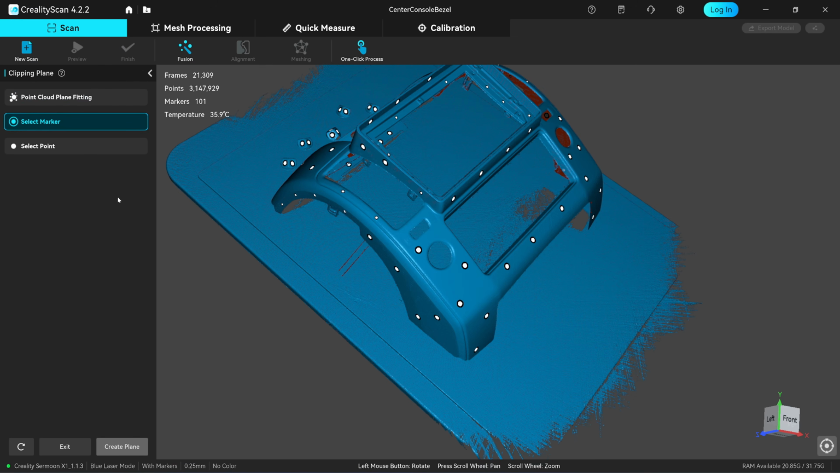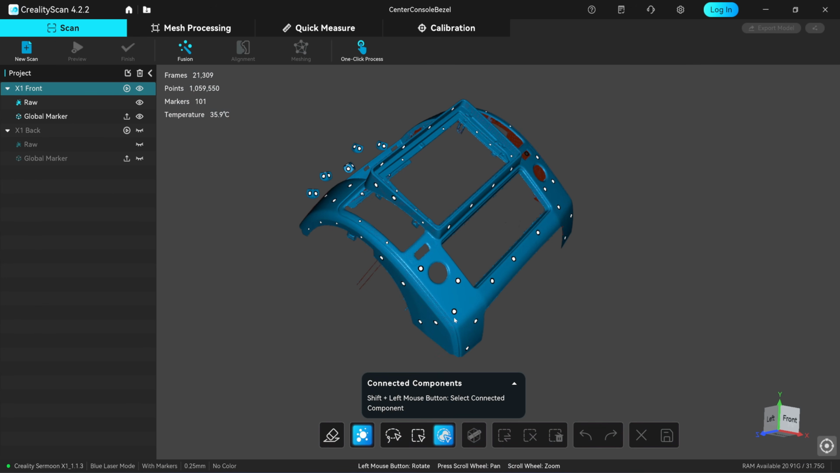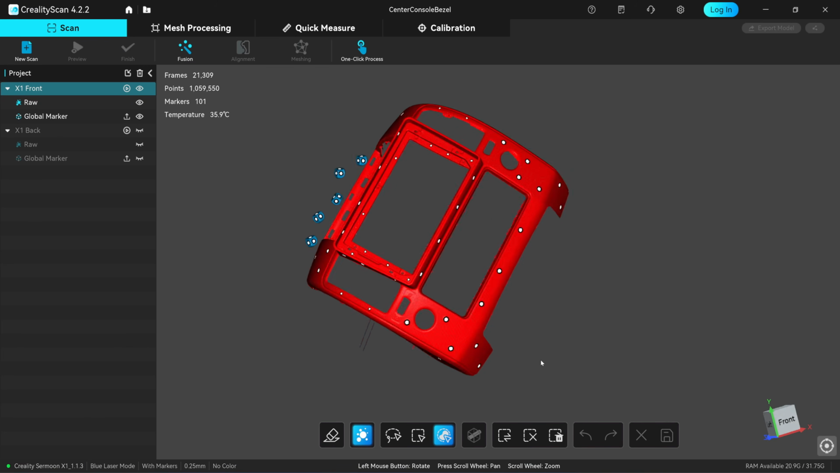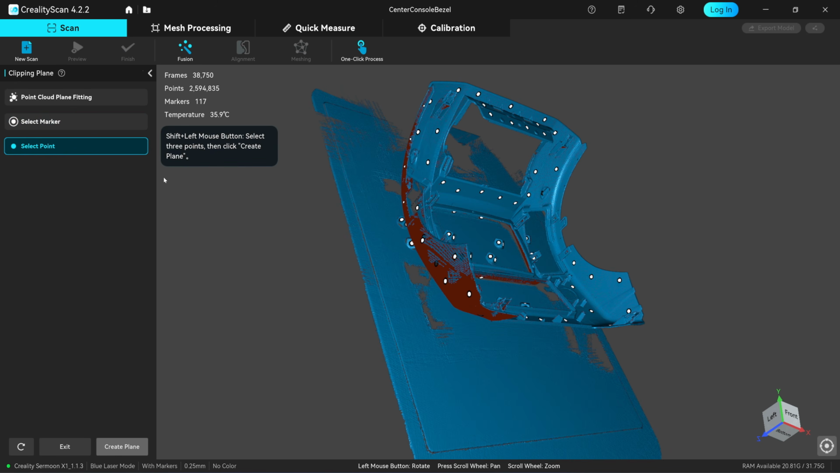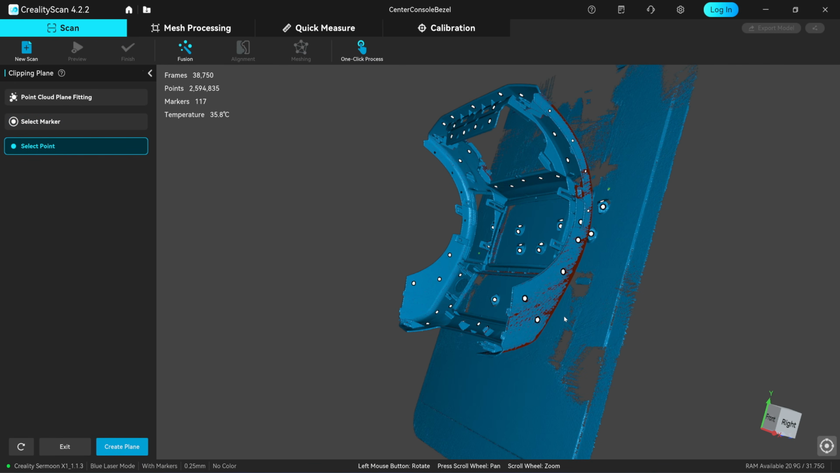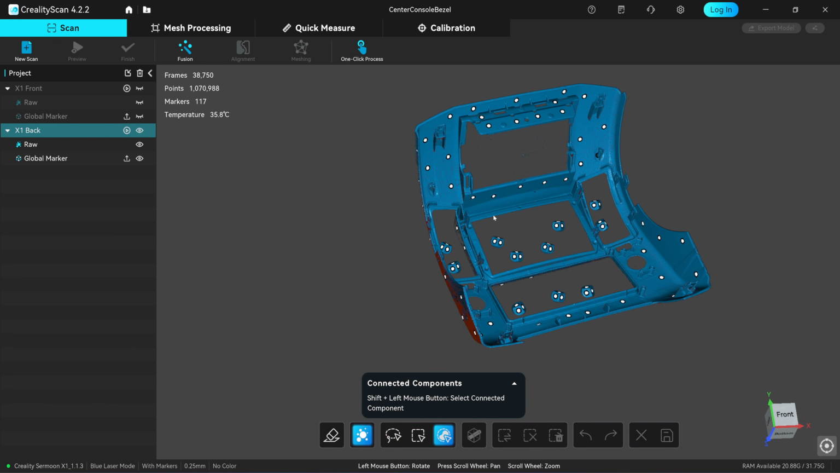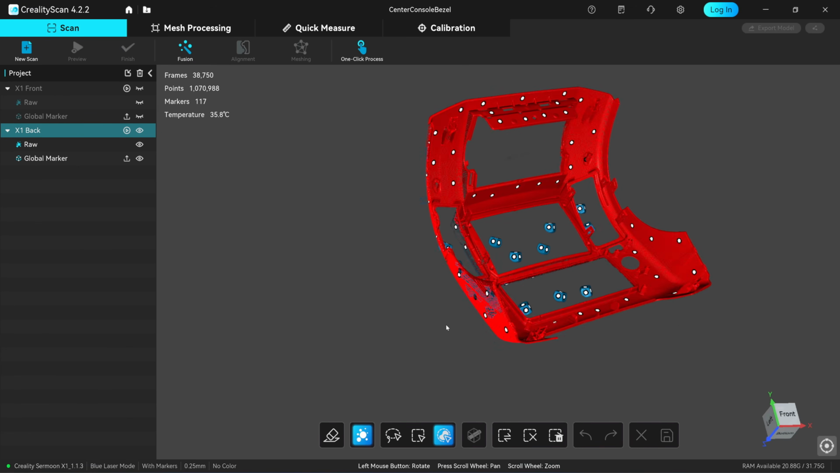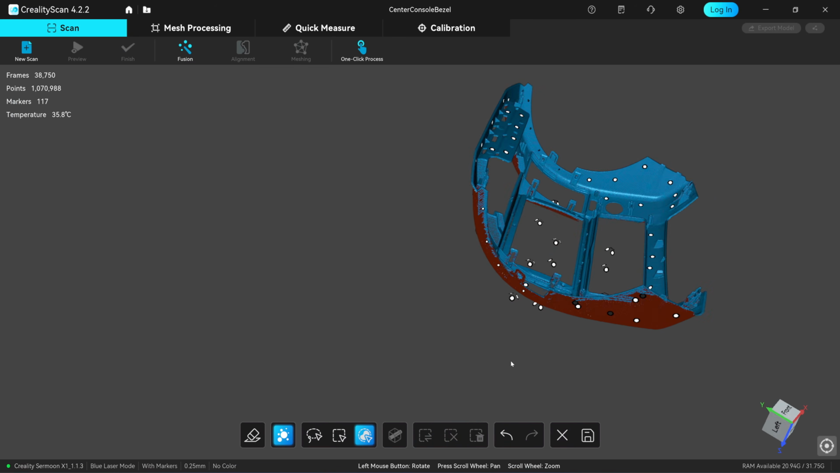This is Creality Scan version 4.2.2. They have moved the plane clipping button down to the bottom menu. It used to be in the upper menu, and it took me a while to find it. Now you can select 3 points to create the clipping plane. Previously you could only select 3 markers. I'll use the single body selection tool to invert the selection and delete the unwanted data with just 2 mouse clicks.